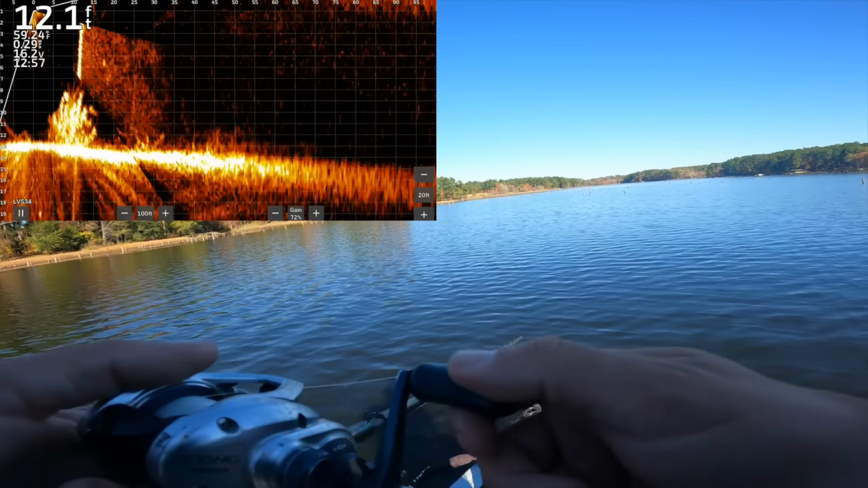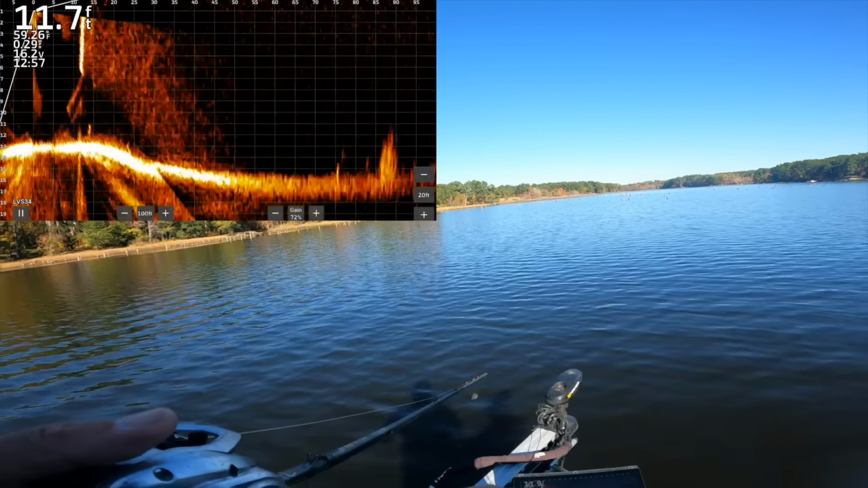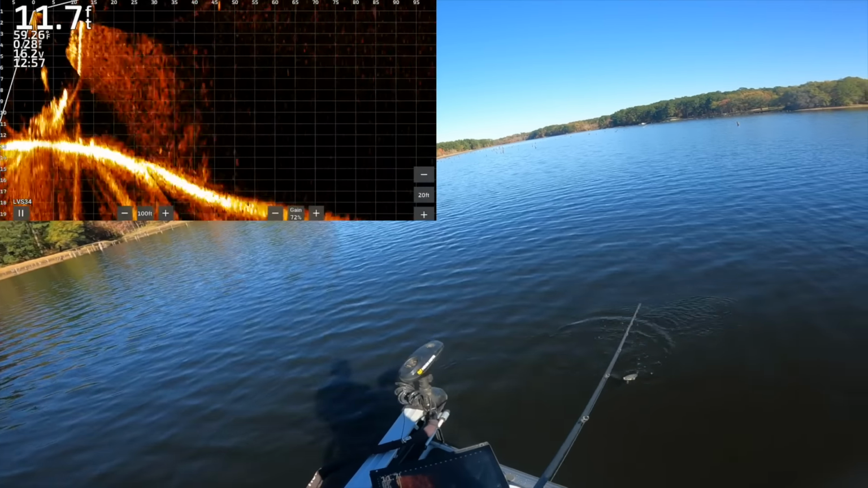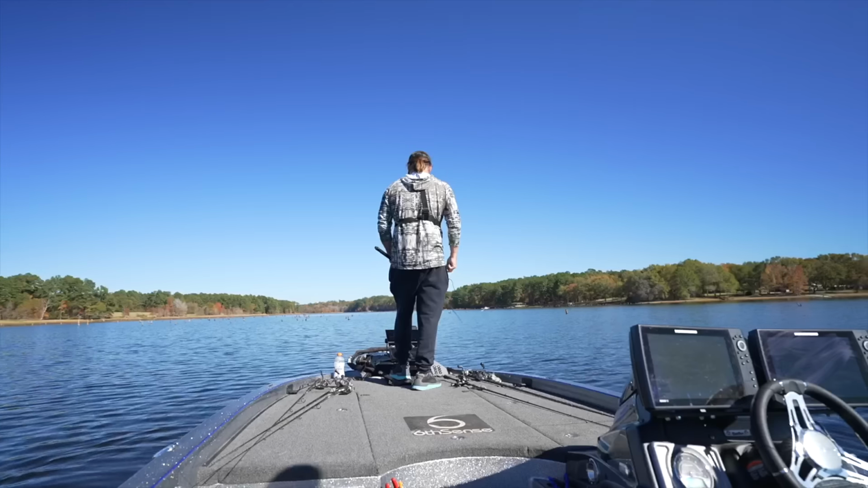And he's doing what the majority of fish do, which is they're just chasing and not pulling the trigger. But that's what it looks like more often than not. I don't know if you guys could see that really, but he flew off the bottom like 8 feet and whipped around, and that's generally what happens right before one will come crush it. He didn't do it, that's fine. On to the next one.